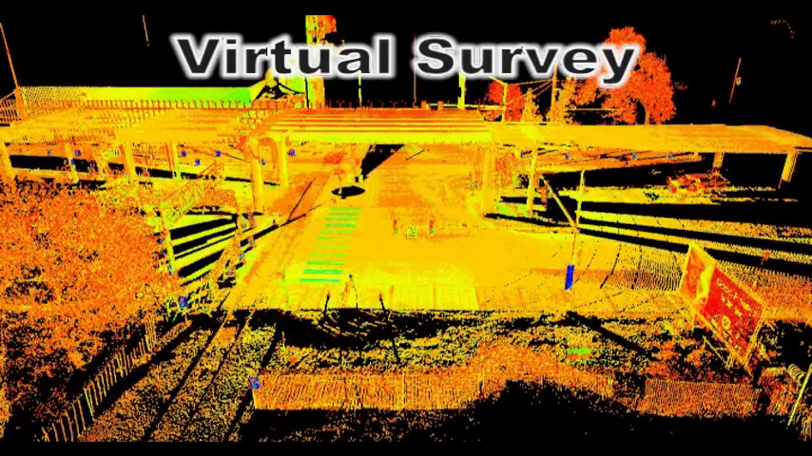Virtual survey. One of the most common types of deliverables for scan data is the virtual survey. A virtual survey uses the scan clouds to identify and code features to create a point file and/or line drawing for use in CAD programs. Virtual surveys can provide a higher volume of accurate data than conventional surveys.